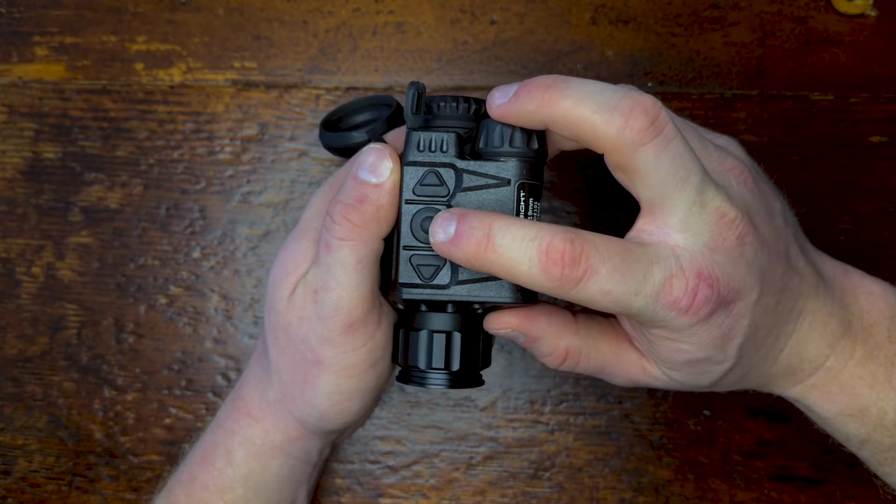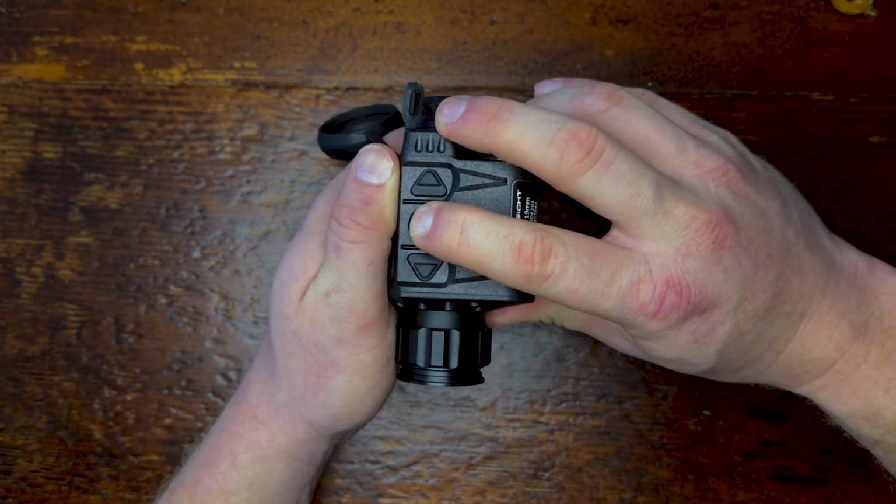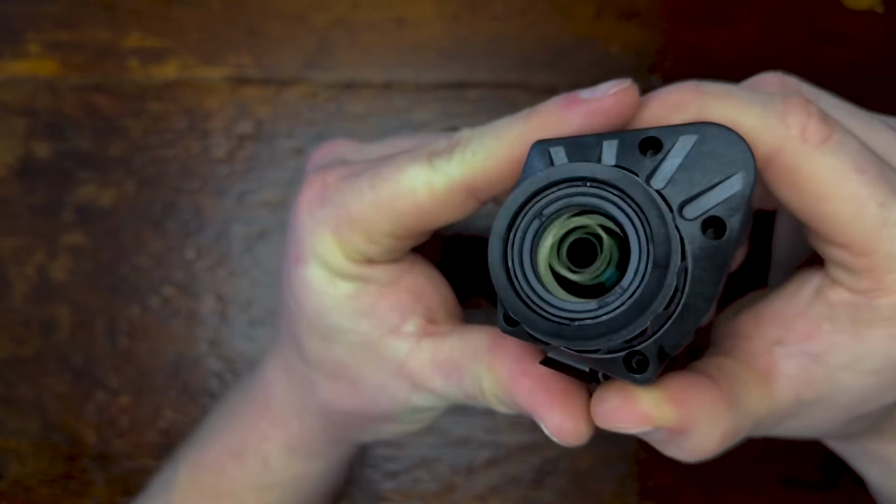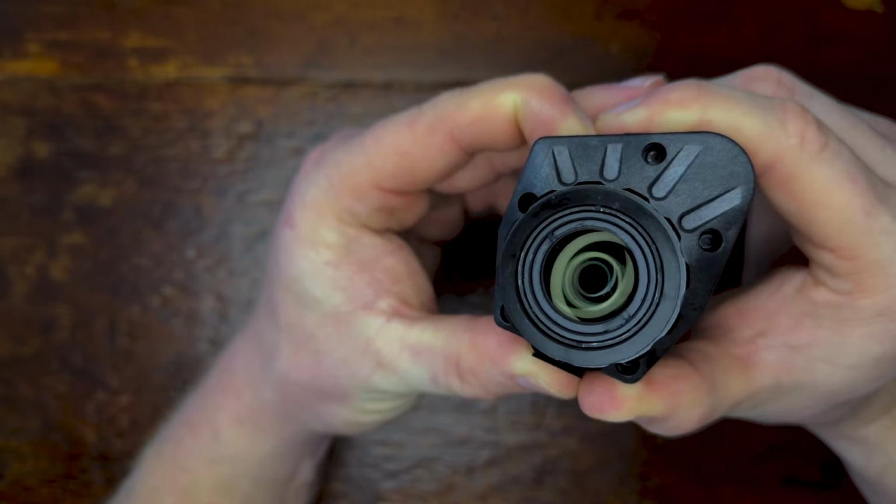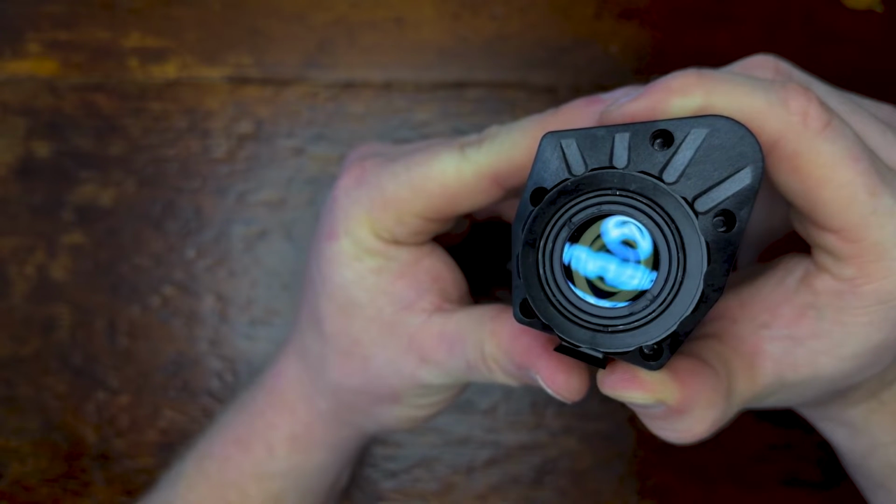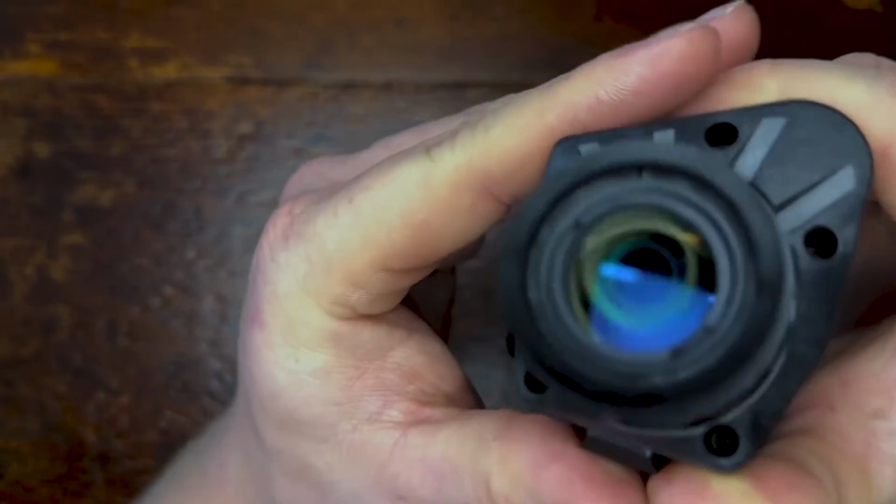This center button is what allows you to cycle through all of the menus. You long hold it to turn the device on. It takes probably 6-7 seconds for the device to boot up fully. You hold it down for probably 3 seconds and then it starts to boot on. You can see right there, and then it'll do the first NUC, and then you can see the device is on.